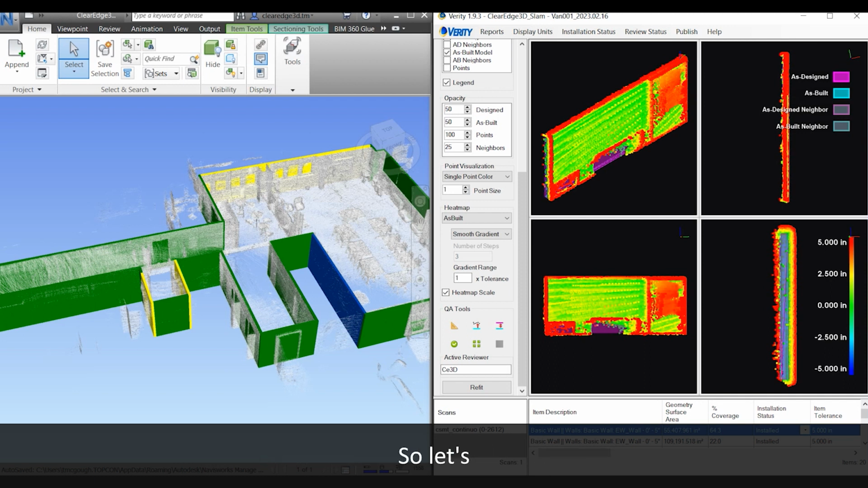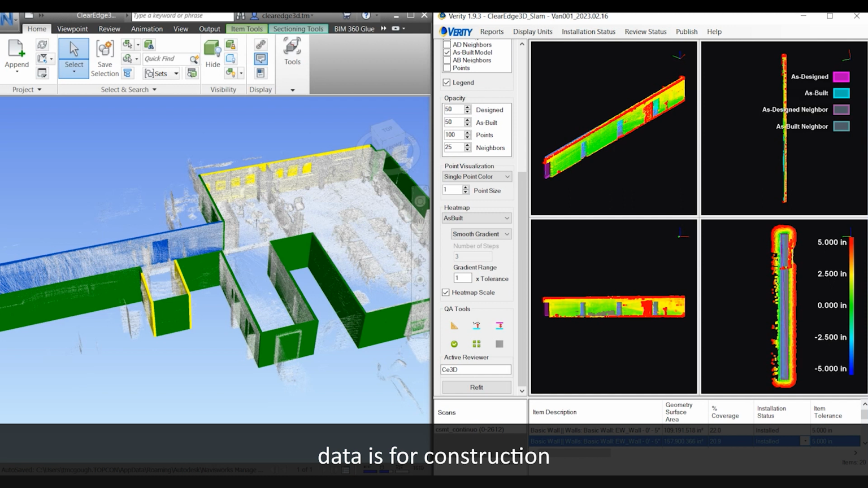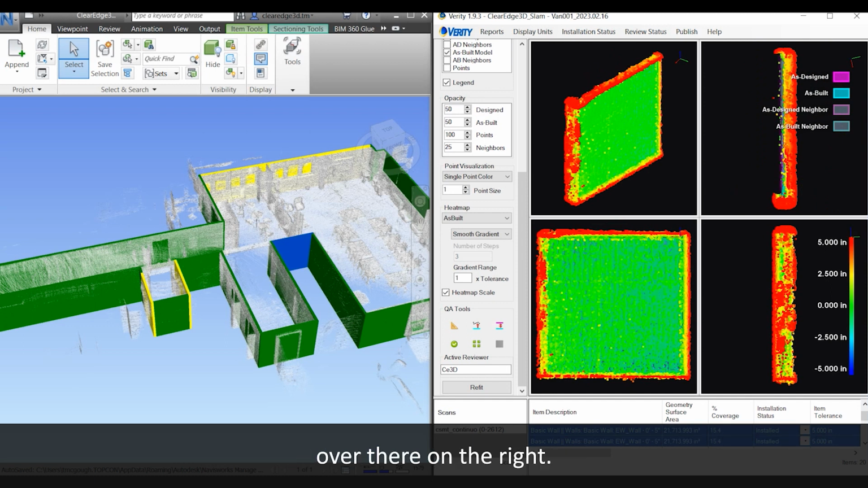So let's go ahead inside of Verity and take a little bit of a look at some of our elements. So here on the left, we can see it looks like all our walls have been built. And again, we can verify using our color codes. Green means we're in tolerance, and it looks like we have a couple little out of tolerance walls over on the left. Again, this is more of an example piece, so I've already gone through and tweaked a little thing just so we could get some different results. So over here on the right, let's take a look. And again, the primary use for this data is for construction progress tracking. So I can see some of my fits, and that's looking pretty good over there on the right.